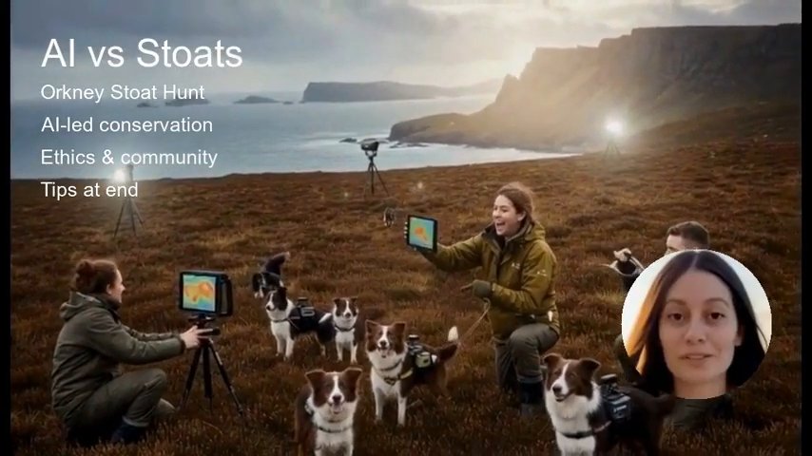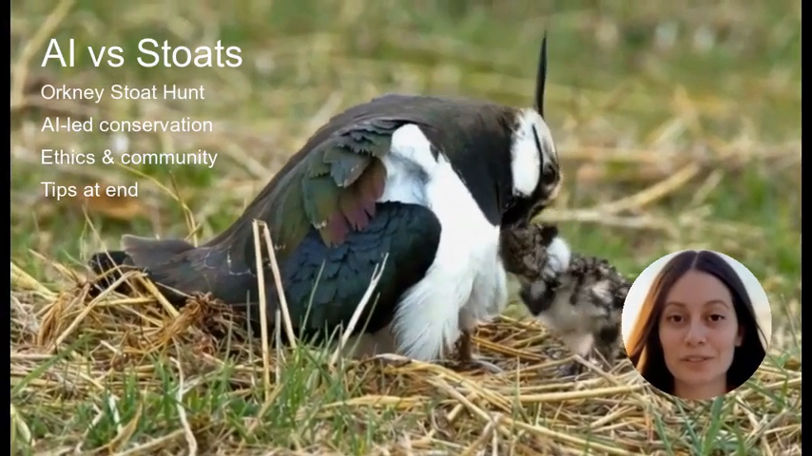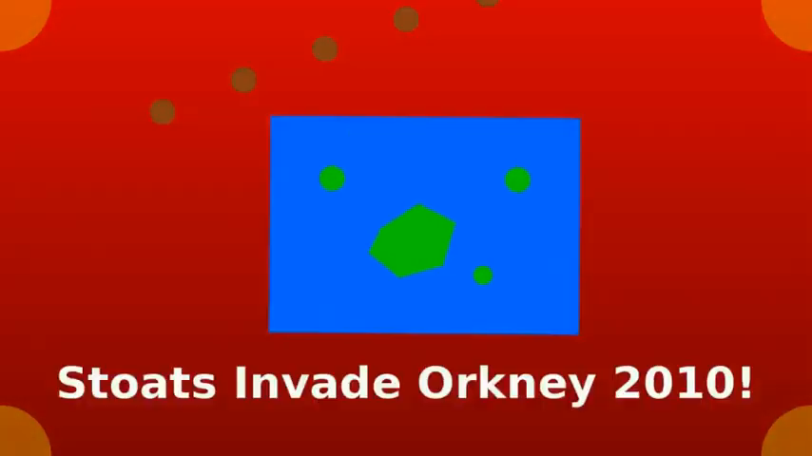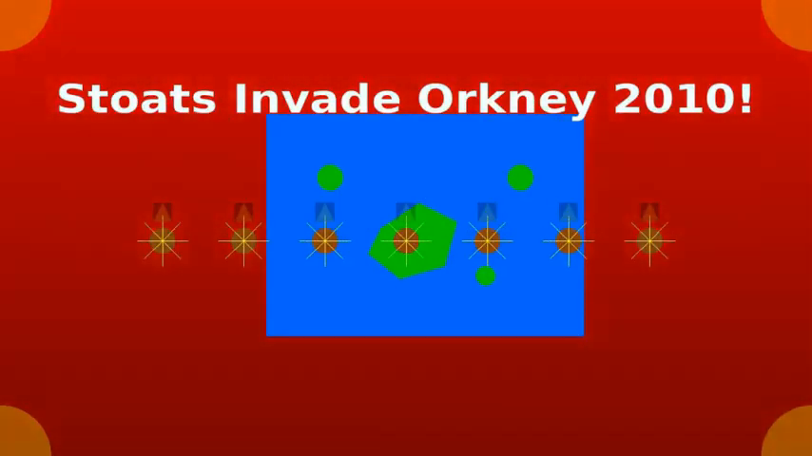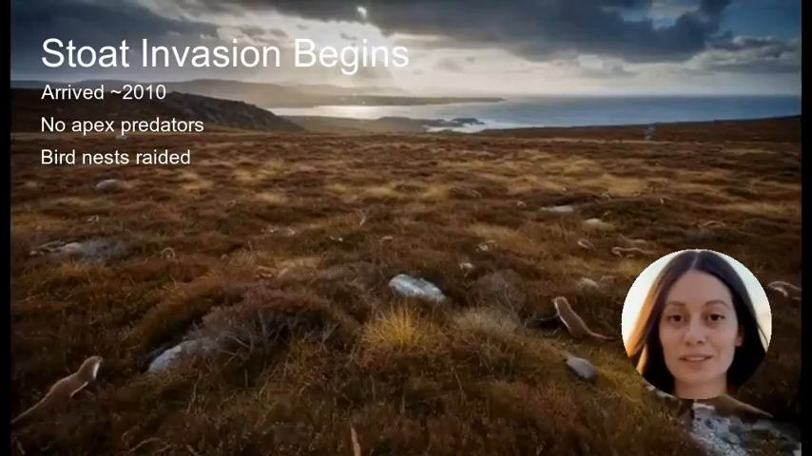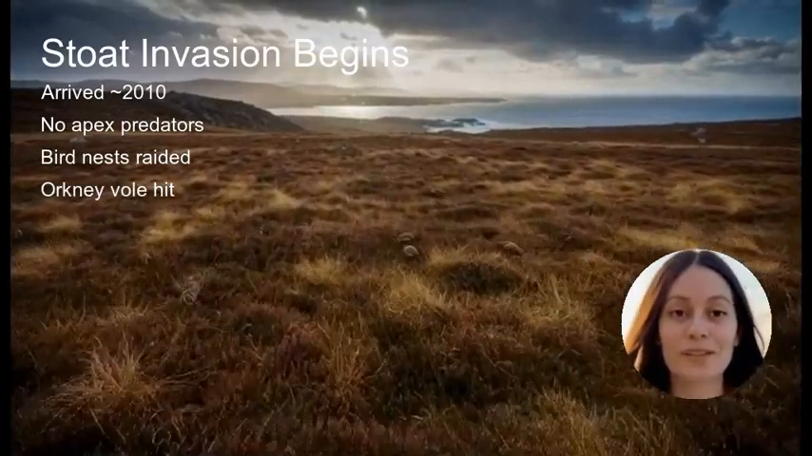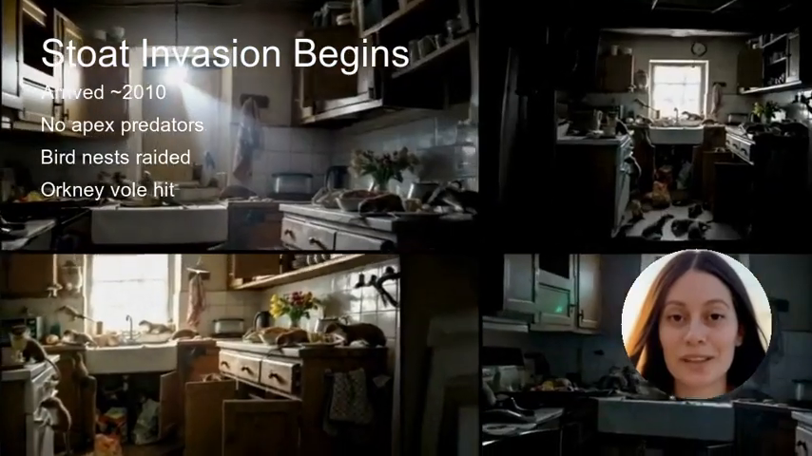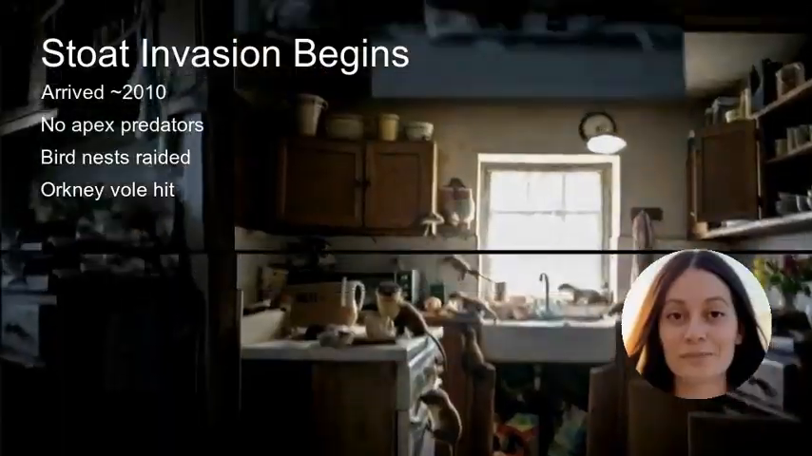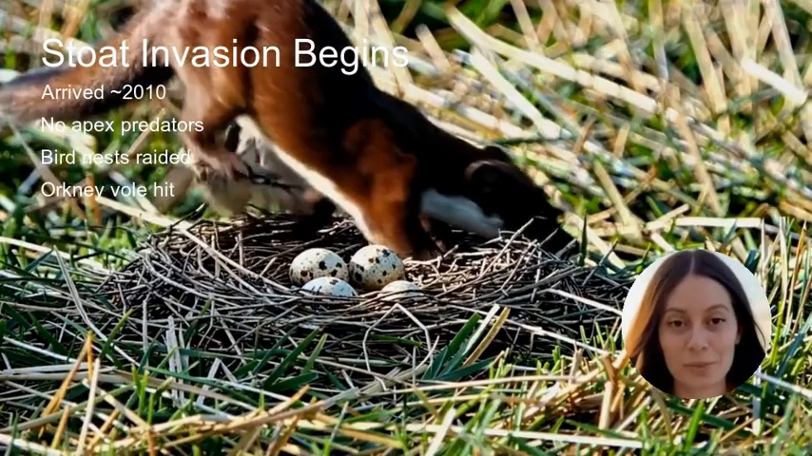Orkney is a windswept archipelago off Scotland's north coast, known for ground-nesting birds and a unique vole. Around 2010, a few stoats hitched a ride with humans and landed on these islands, unintended stowaways. With no foxes or large predators to stop them, those sleek weasels multiplied until they were in kitchens and lofts. They raided the nests of curlews, terns, and hen harriers and decimated the Orkney vole.